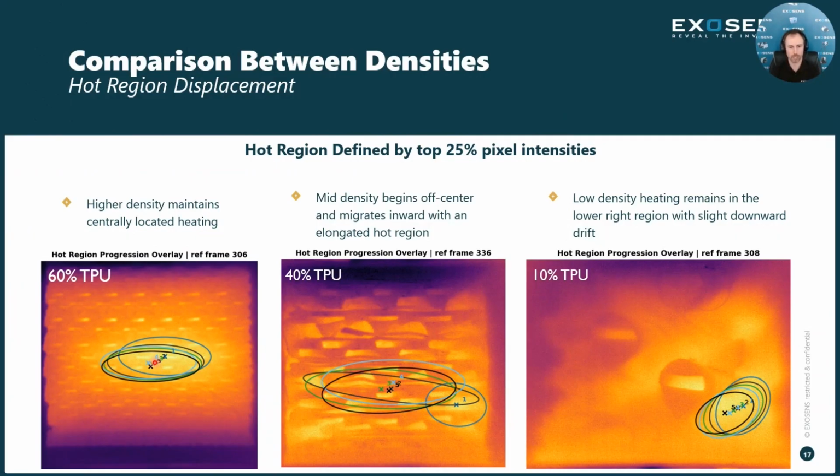If we transition over to the 40% specimen, we see a little bit of a different story. We see more of a transition as we go down to the lower densities. Within that first cycle, our regional heating is actually in the lower right region of the specimen itself. After that, it transitions to become more centrally heated, and that hot region sits more centrally. But we can also note that it starts to elongate, not like the higher density pattern where the ellipses stay about the same shape.